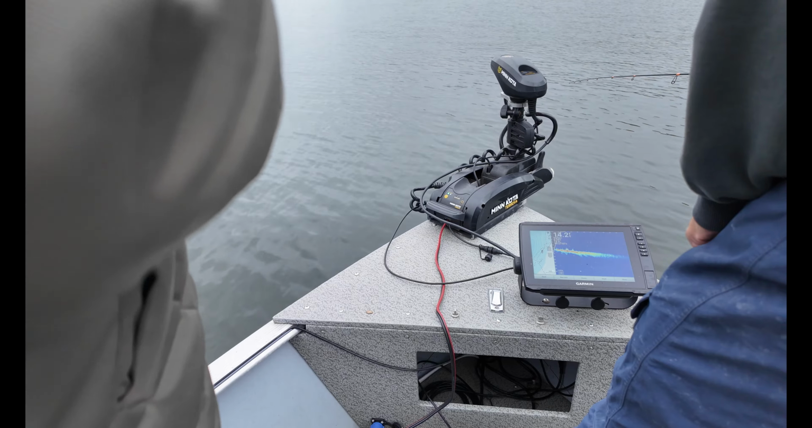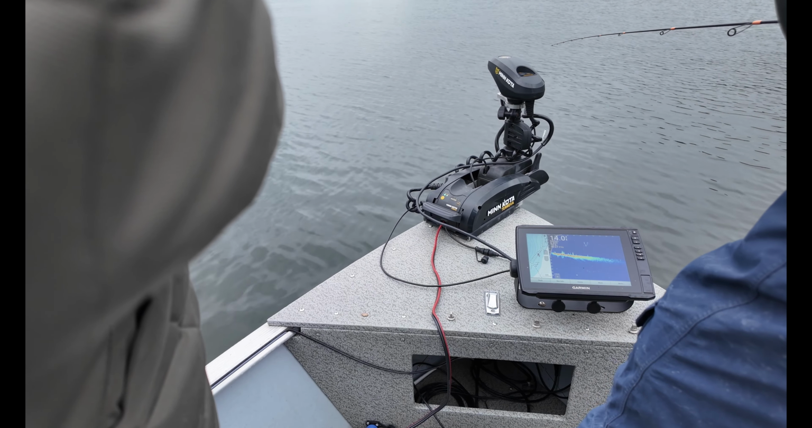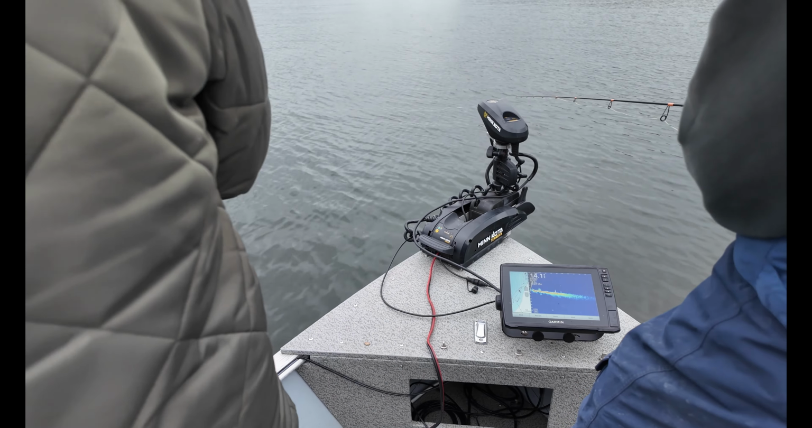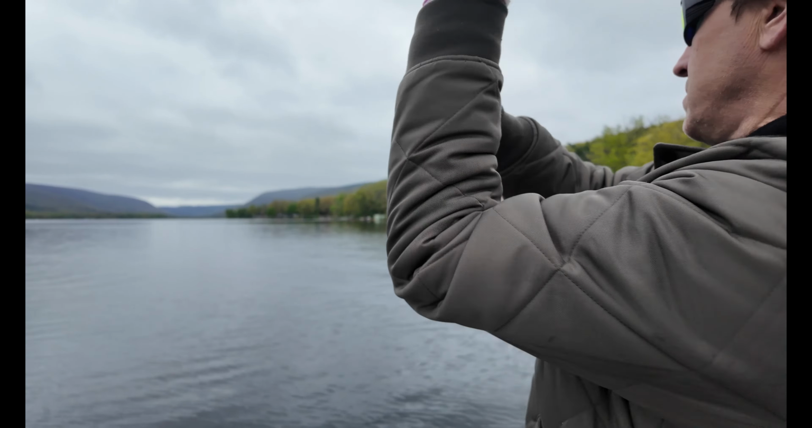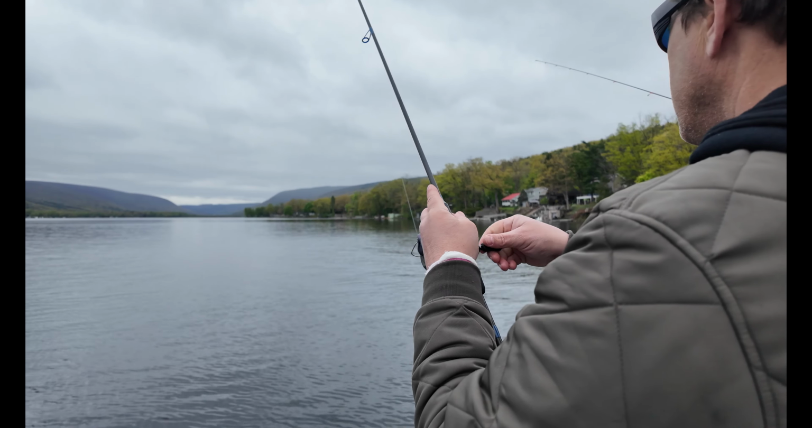If they're crappies, as soon as you hit them on top of the head, they will go straight down. So I'll make my cast straight out in front of the boat. See my bait just go down? Yeah. As soon as it hits the water, just wait. Just start really slowly. Boy, just gotta hit it. Come on.